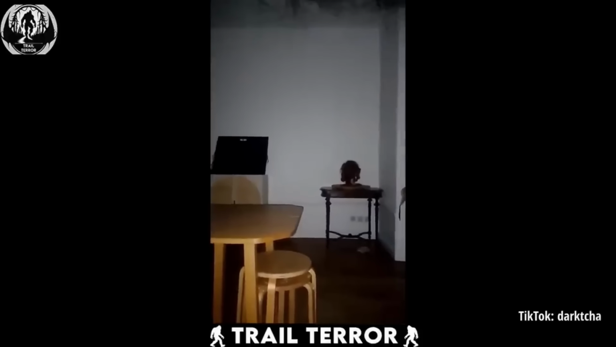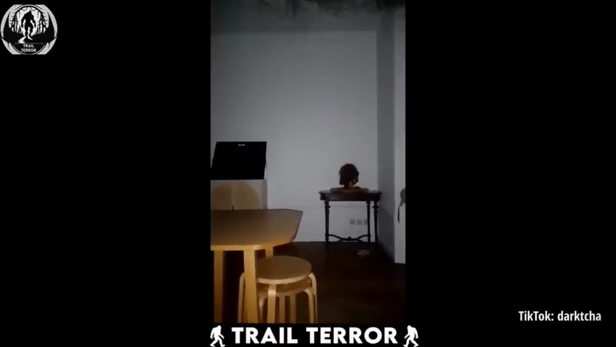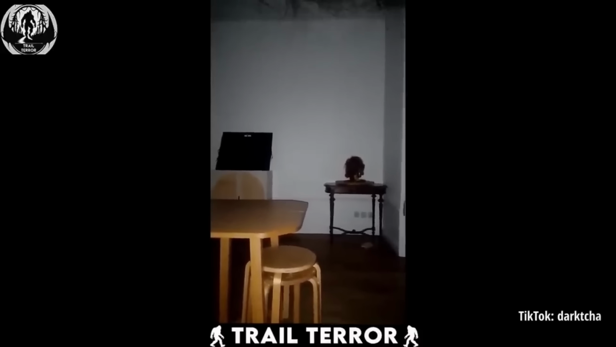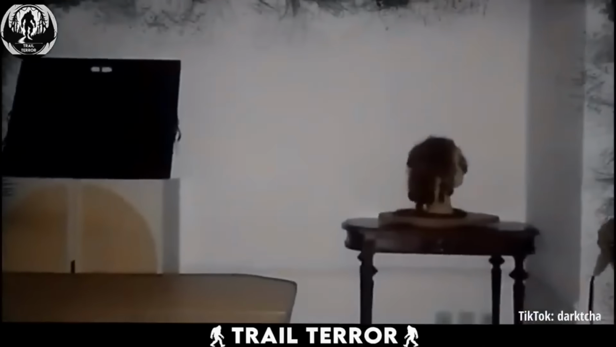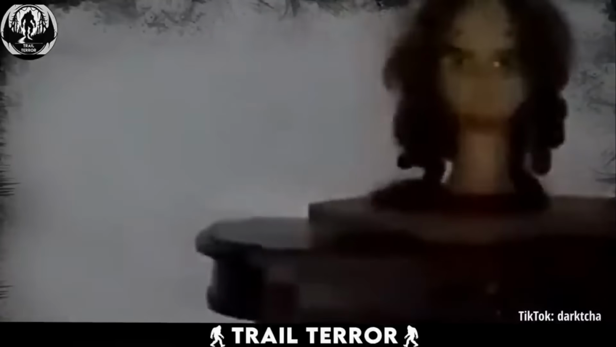This footage comes from a homeowner who had been experiencing strange paranormal events in his house. In the video, we see him pan the camera over to a decorative mannequin head placed on a table in the corner of the room. Harmless, right? But then, out of nowhere, the head starts moving. It rotates toward the camera in the creepiest way possible. And those unsettling eyes, they lock right onto the lens, as if they're staring directly into your soul.